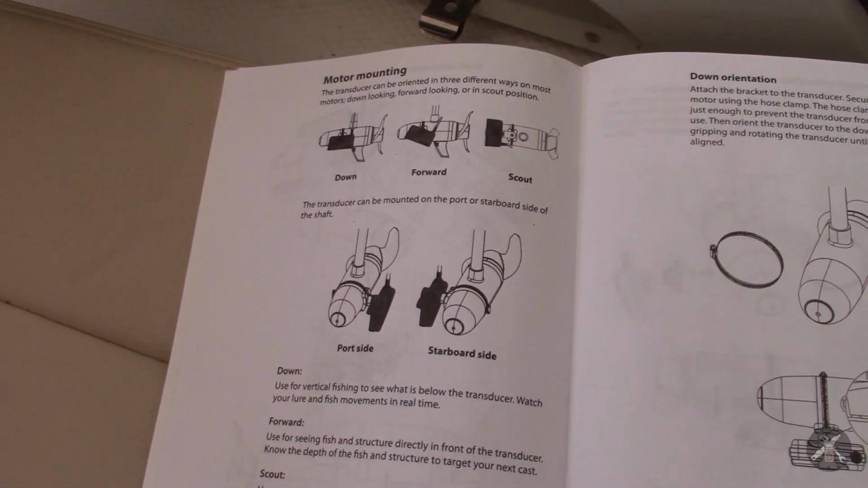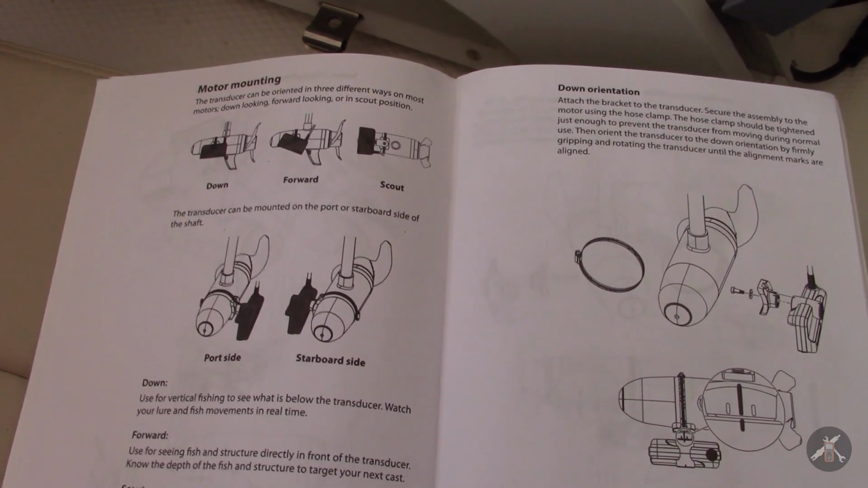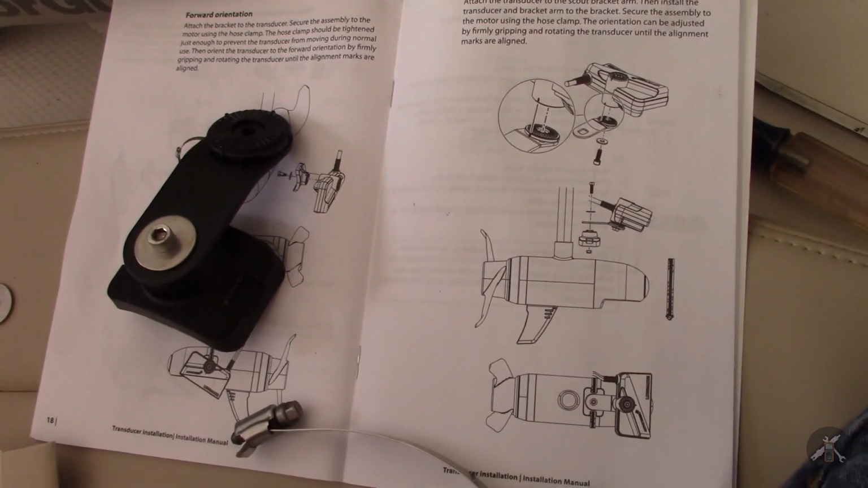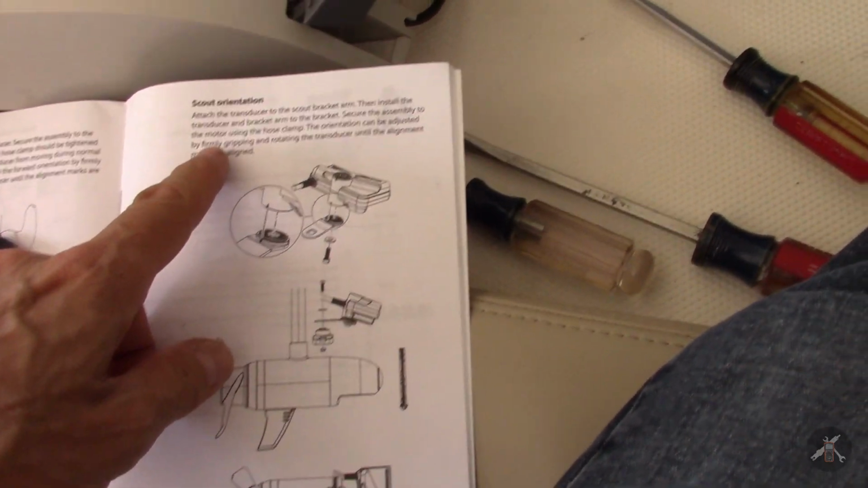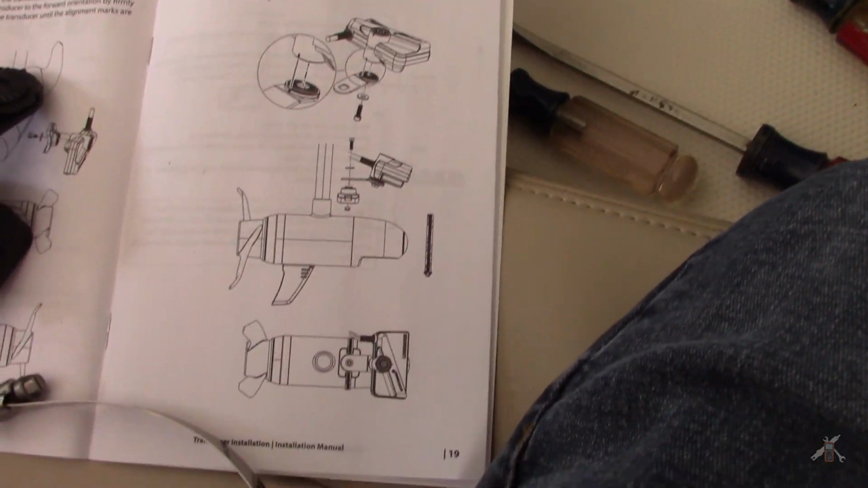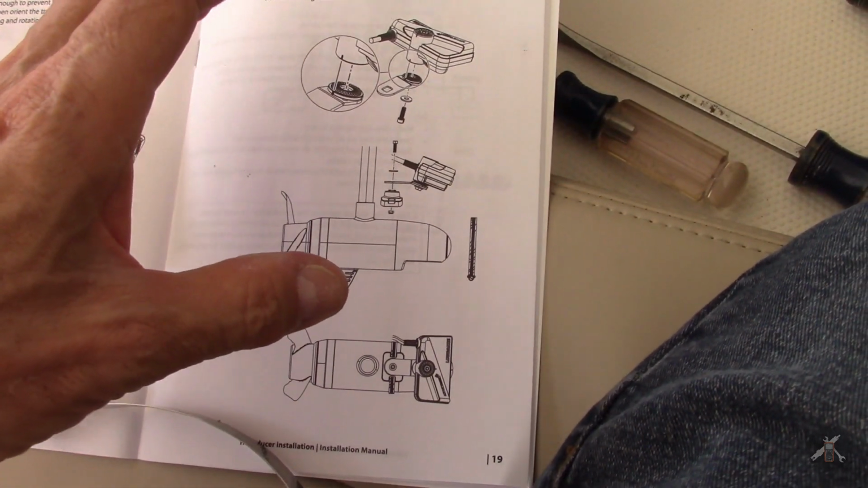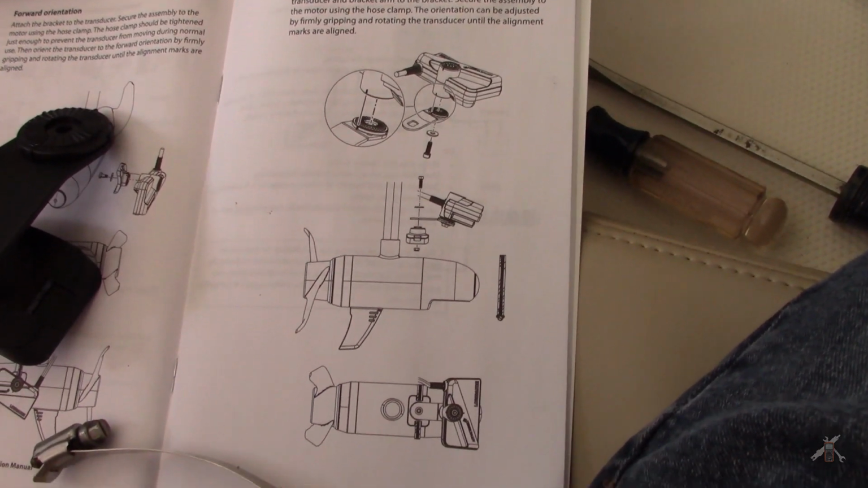So what I expect I'm going to need to do is mount to the motor with a clamp just like it is currently, and see if I can select the correct orientation. After looking at all the options, I'm going to pick, to start with, the Scout orientation where it looks down and forward. It says it covers a broad area, and clamp it to the motor, and that always allows me the ability to turn it and put it into one of the other orientations.